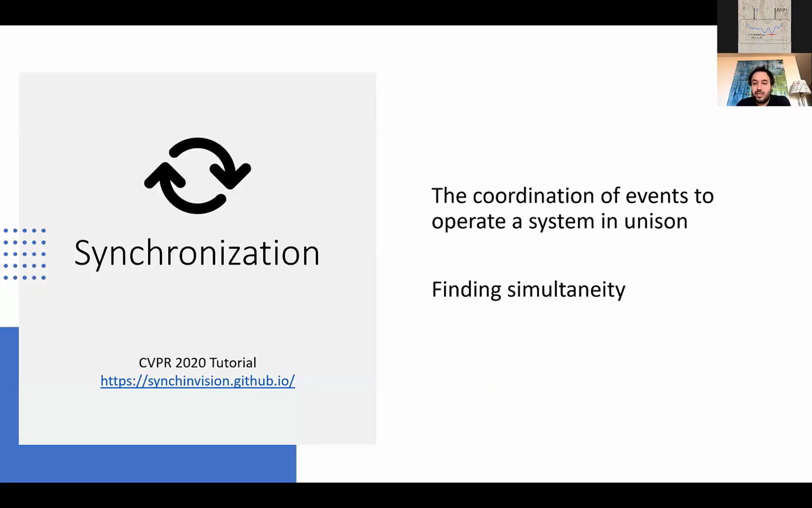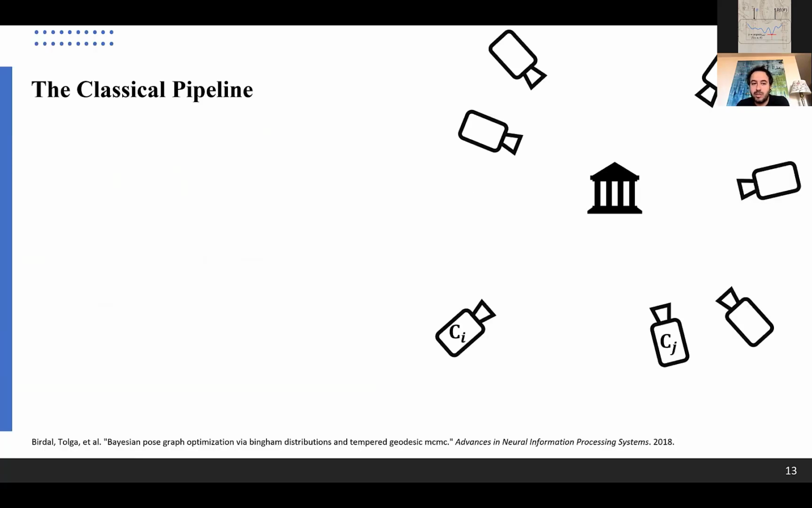Okay, the second stage is global registration, and we handle this by what is called the synchronization of poses. And there is a CVPR tutorial actually today that we are also holding at the sync-in-vision.github.io link. So synchronization is defined to be finding simultaneity or coordinating events to operate a system in unison. So what would that correspond to in our scenario?